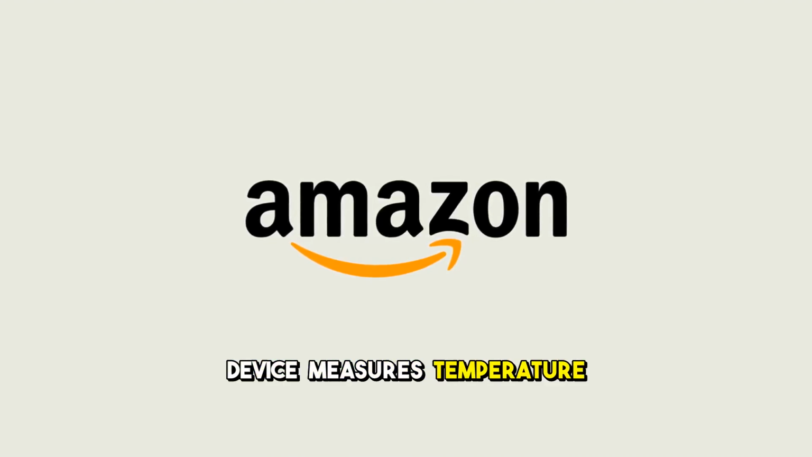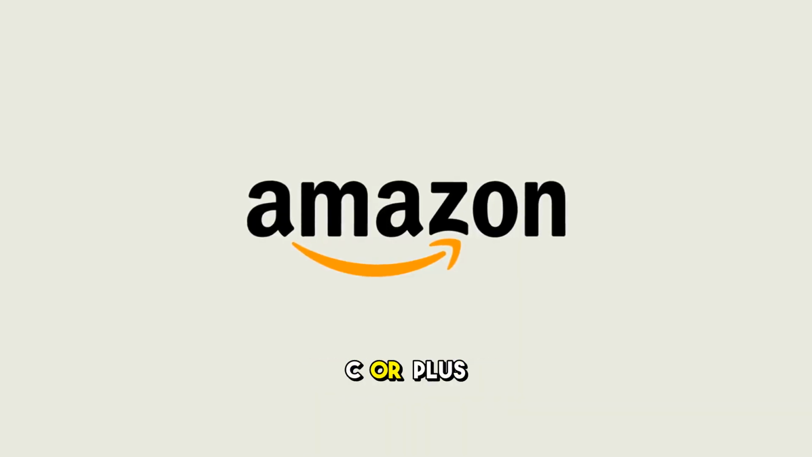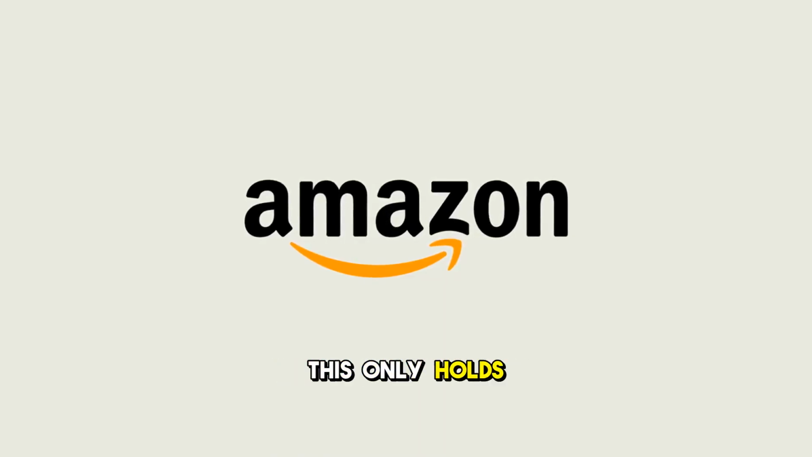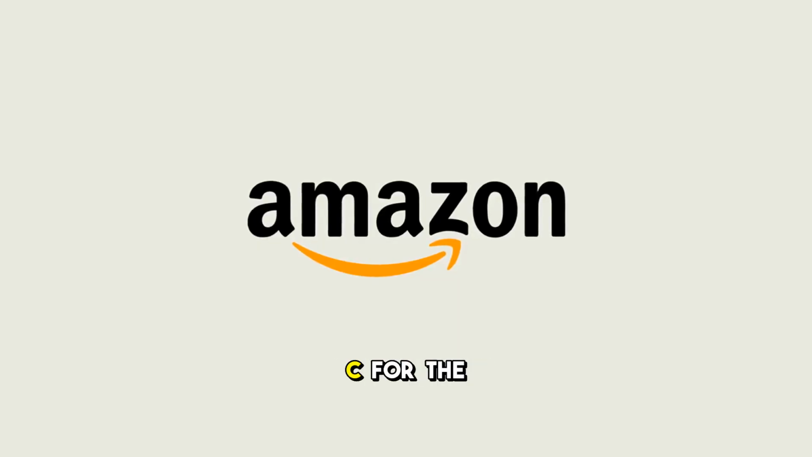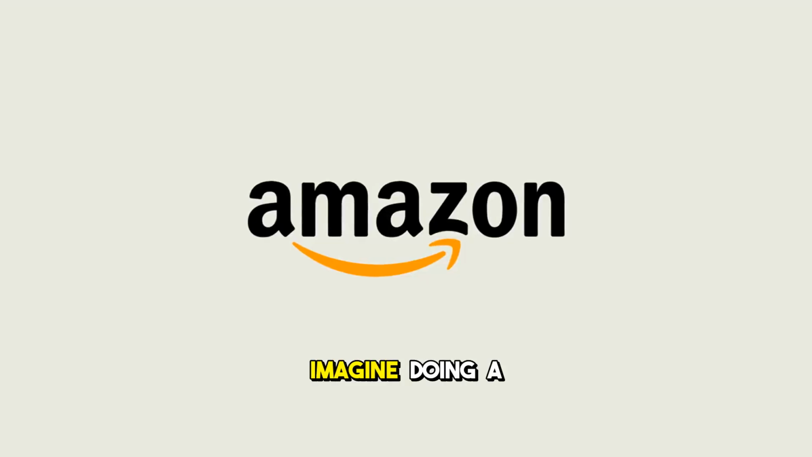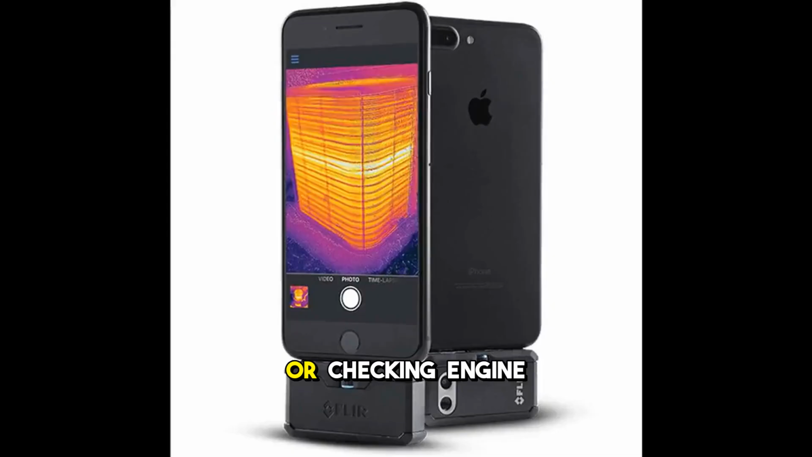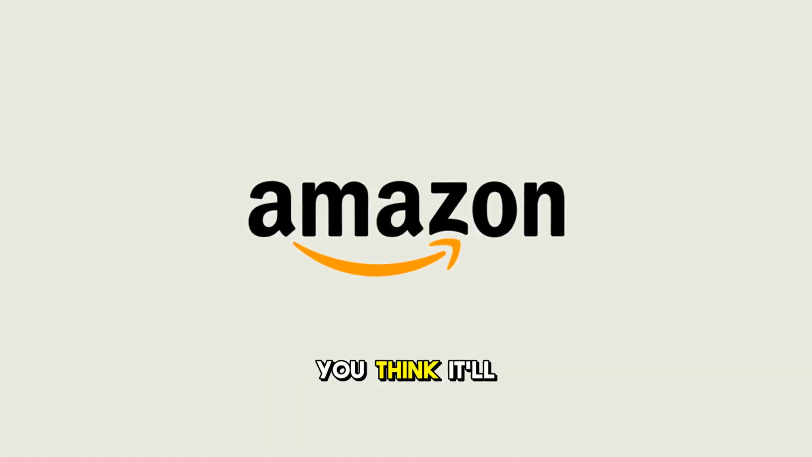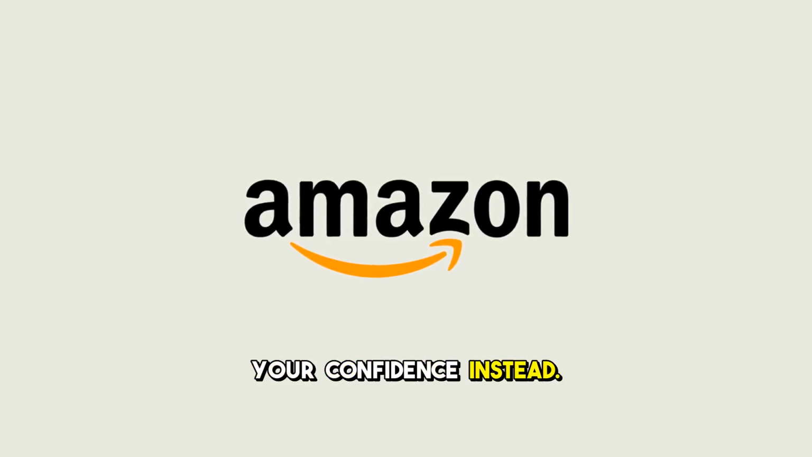FLIR says the device measures temperature within plus or minus 3 degrees C or plus or minus 5%, which sounds precise until you realize this only holds true within certain temperature ranges: 15 degrees C to 35 degrees C for the unit, and 5 degrees C to 120 degrees C for the scene. If you're working in colder or hotter environments, the readings might be all over the place. Imagine doing a home inspection in a chilly basement or checking engine heat on a scorching day only to get wildly inaccurate data. It's like trying to use a chocolate teapot. You think it'll work, but it just melts away your confidence instead.